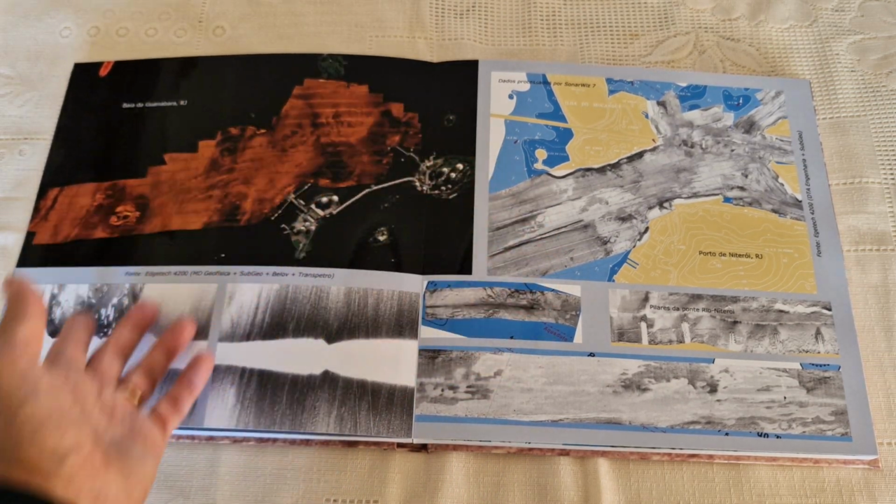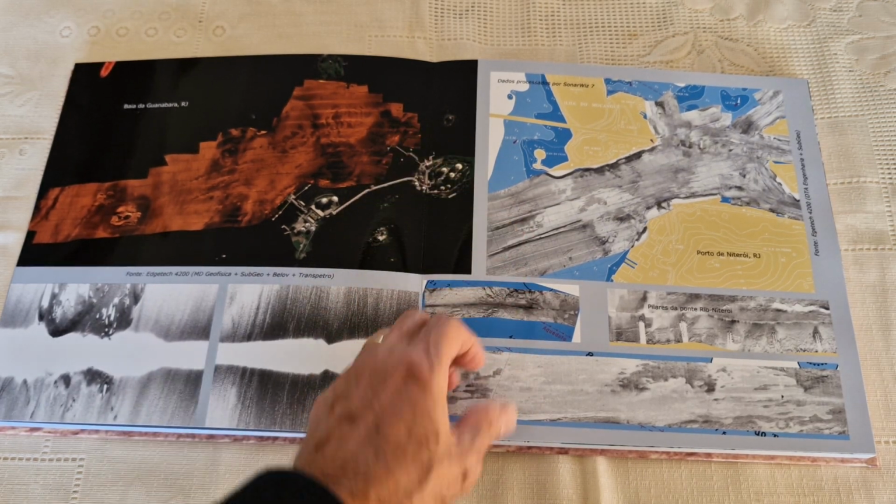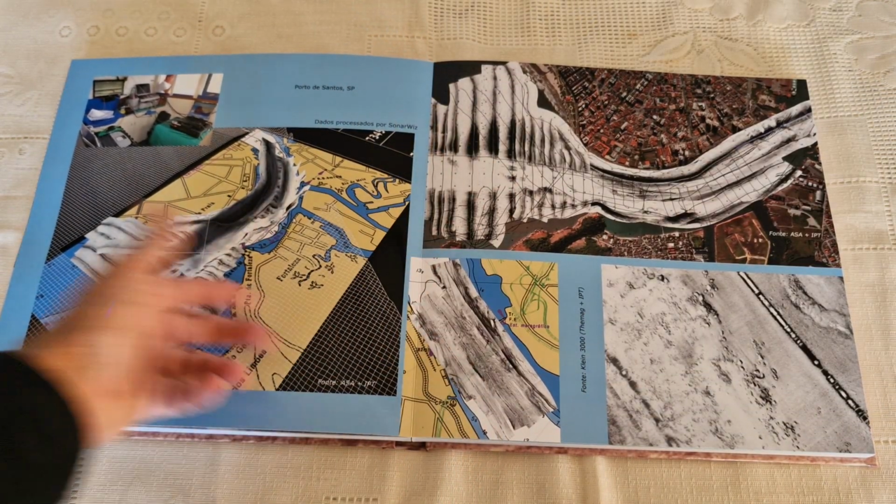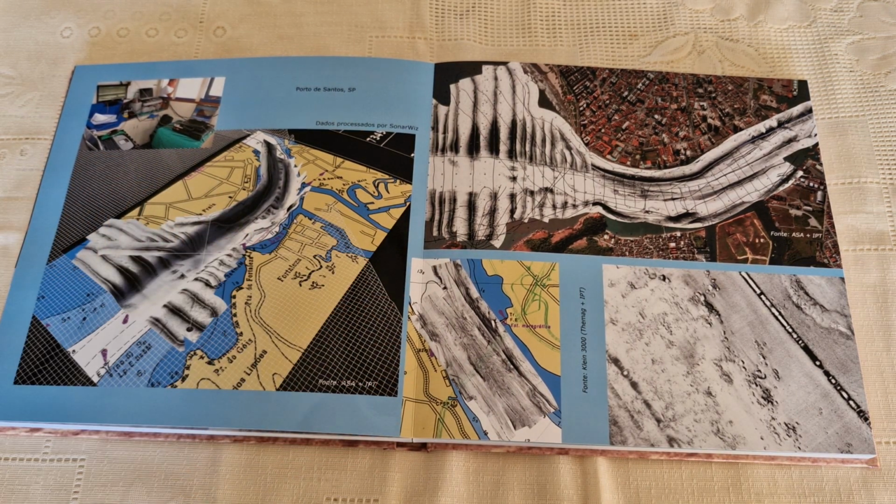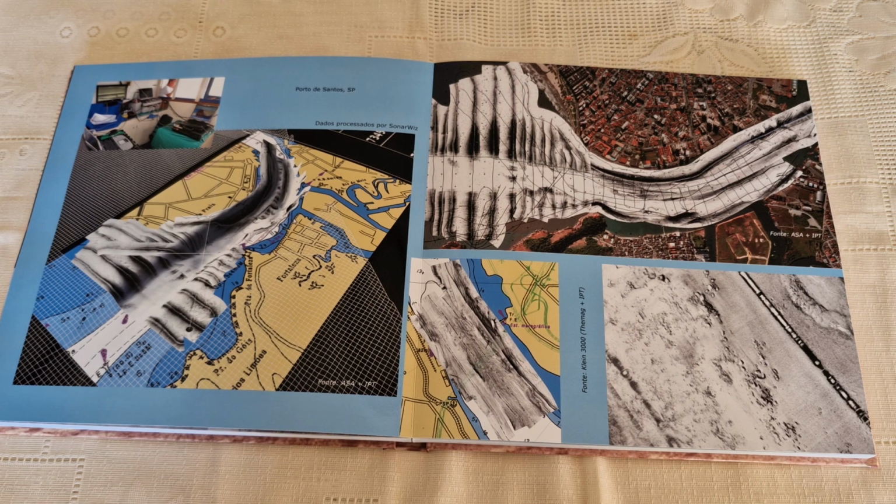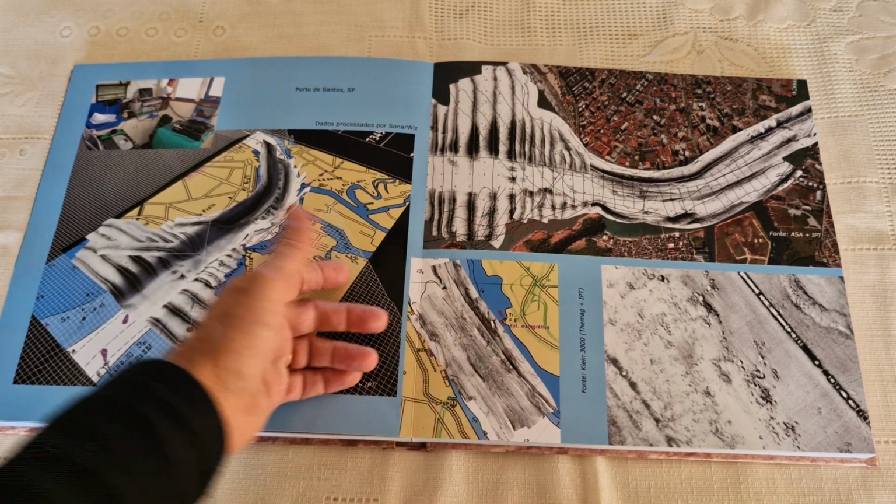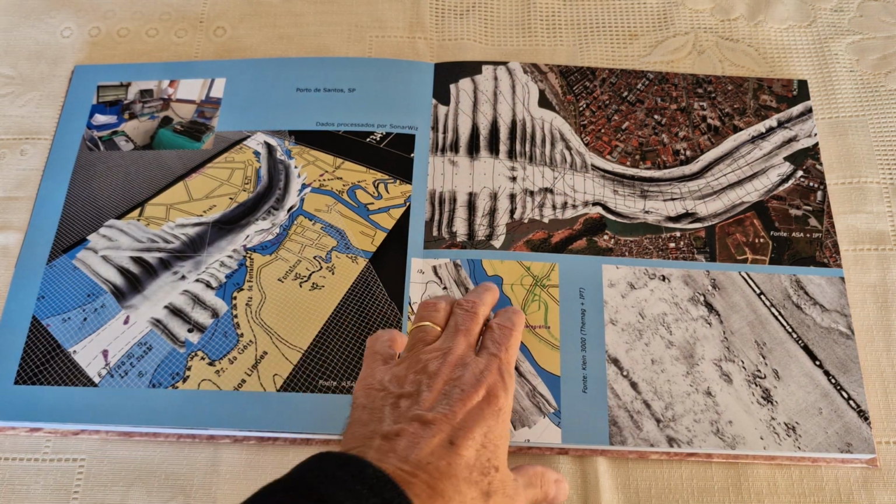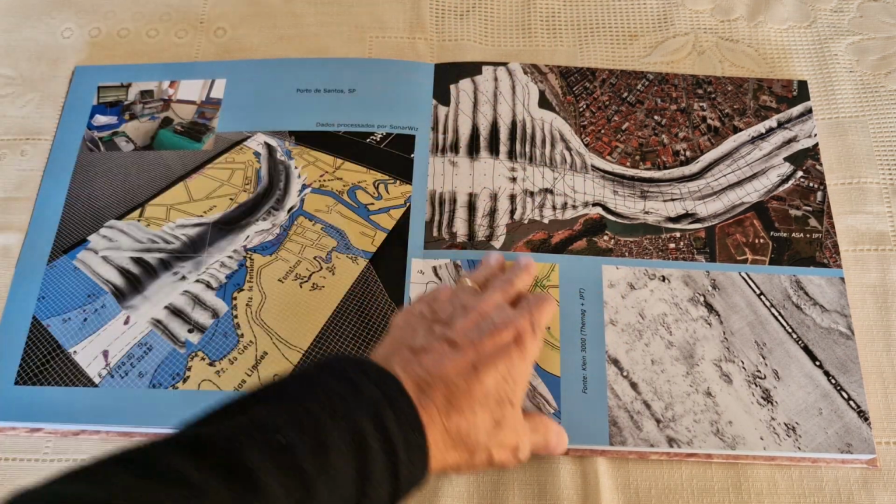Here are some mosaics, Rio de Janeiro, Rio de Janeiro too. So just to show some. It's Santos Harbor. Santos is the biggest harbor in Brazil, the most important. Most of our economy runs from Santos Harbor, so it's a very important harbor in Brazil. I went there many times with side scan, boomer, ship, and so on. I used to go there at least once a year for many years.